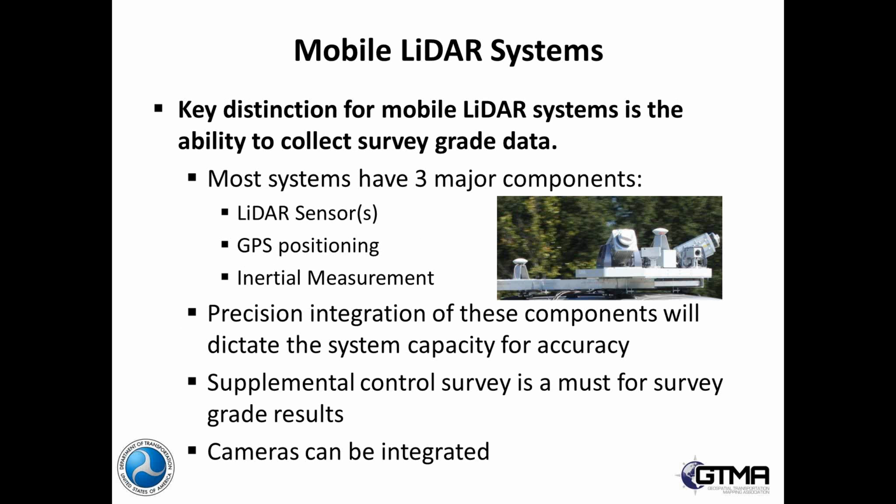I thought it would be important to begin the webinar with a little bit of a qualification on the mobile LiDAR systems and how we at HNTB apply them to different types of projects. It's really important to understand that there's a key distinction between the different types of systems in their ability or inability to capture what we call survey-grade data.